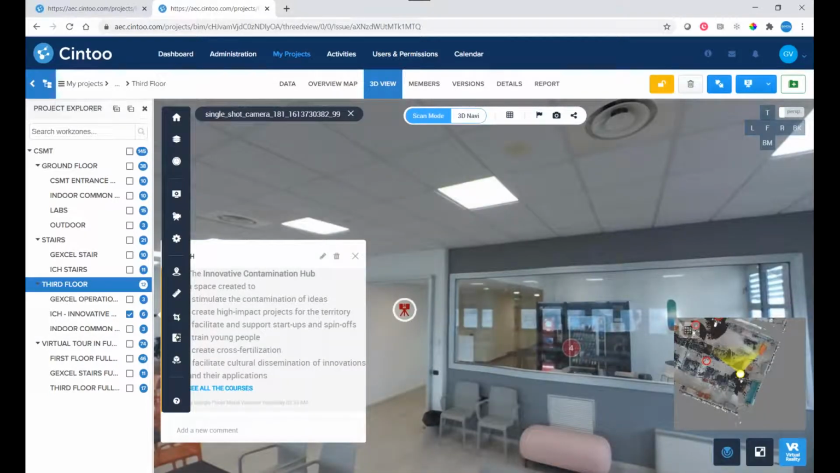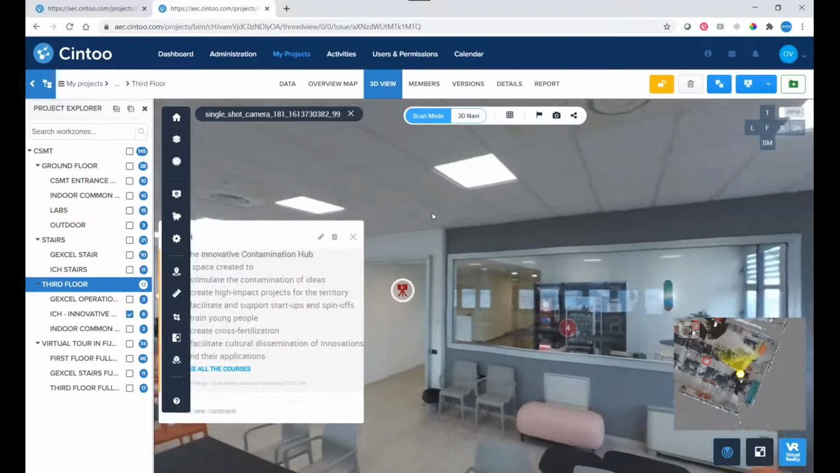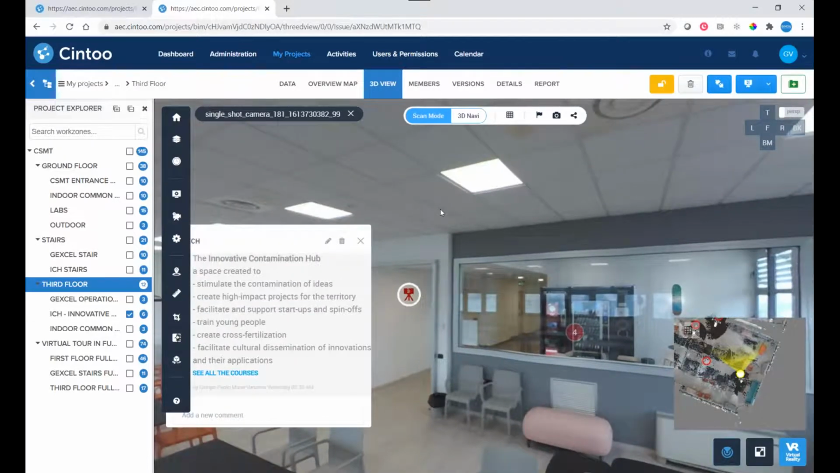Sorry, it is taking a while, okay. And automatically the platform locates me exactly in that zone and opens exactly that specific annotation.